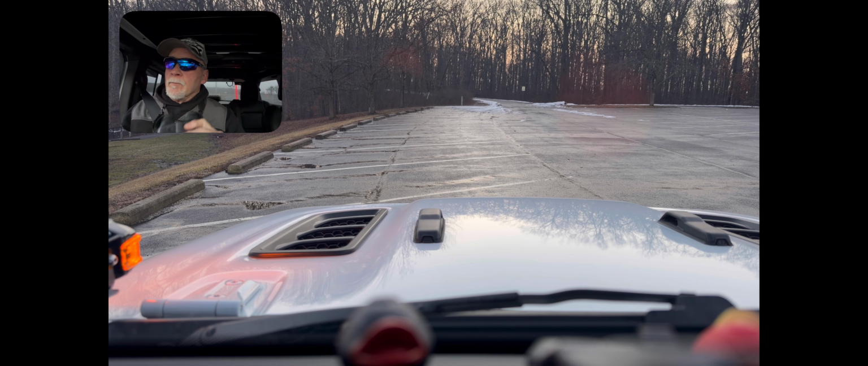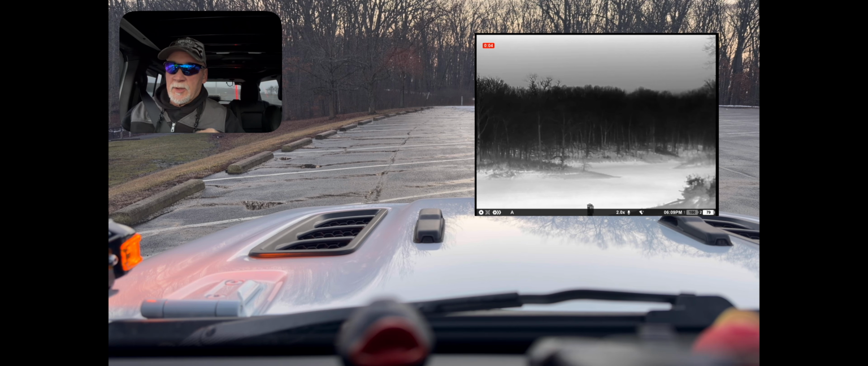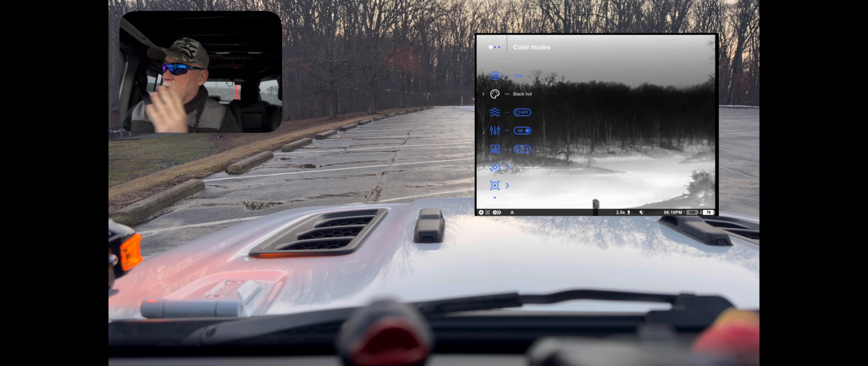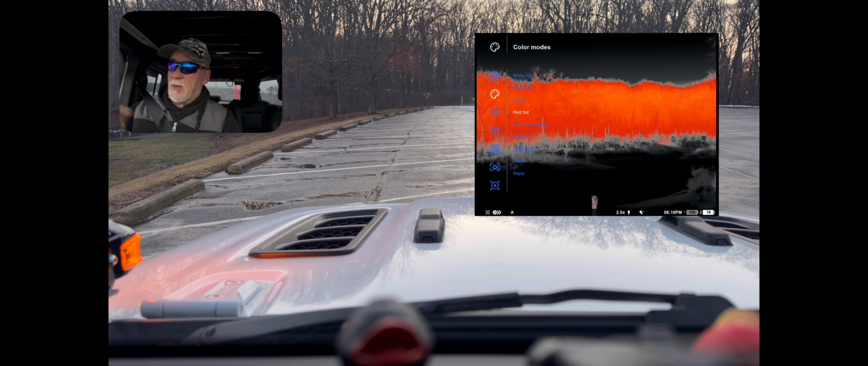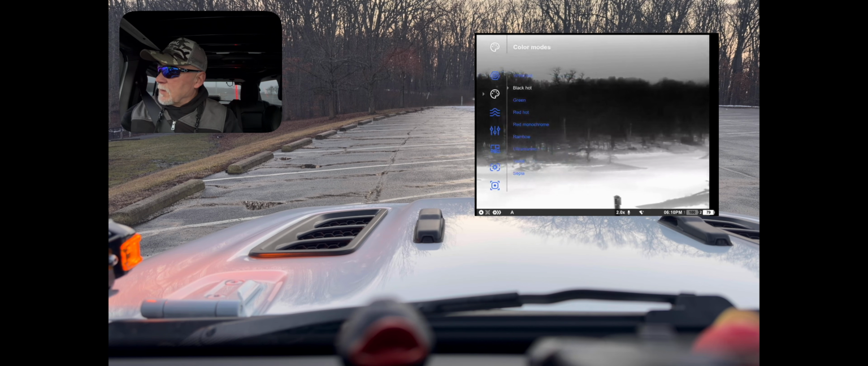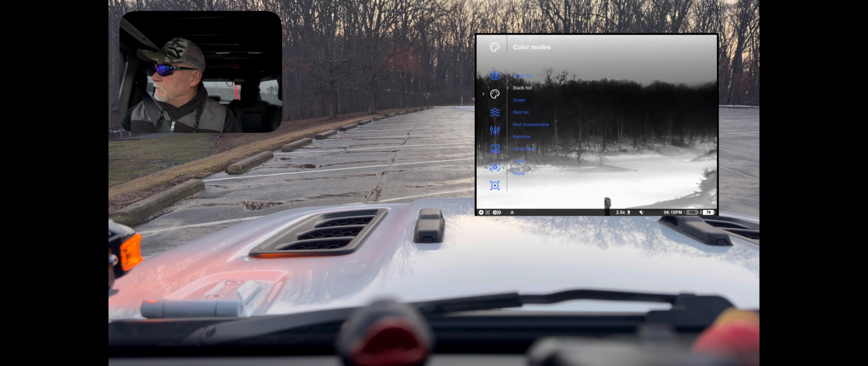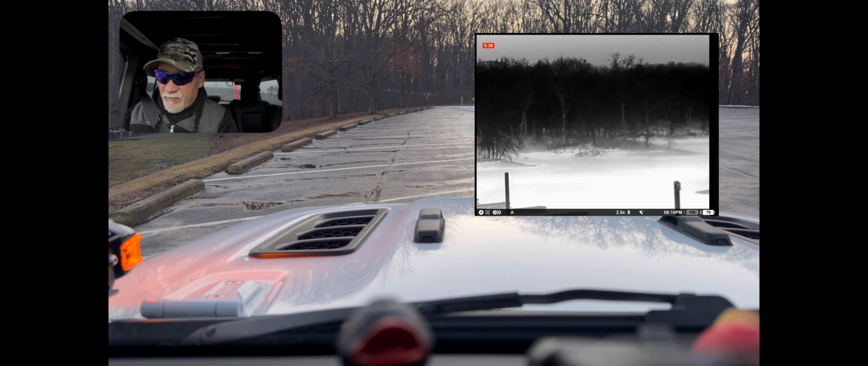Just a note, when you guys are looking at my thermal videos, sometimes I will use the black palette, which is black is hot. To explain it easy, if you're looking across some water or at a wood line far off in the distance and you bring the thermals up to the tree tops, it washes all out with bright white. The black won't do that. So sometimes I do like using the black palette on it.